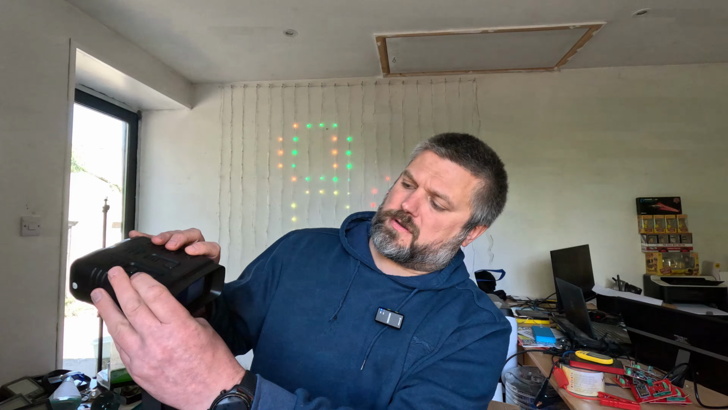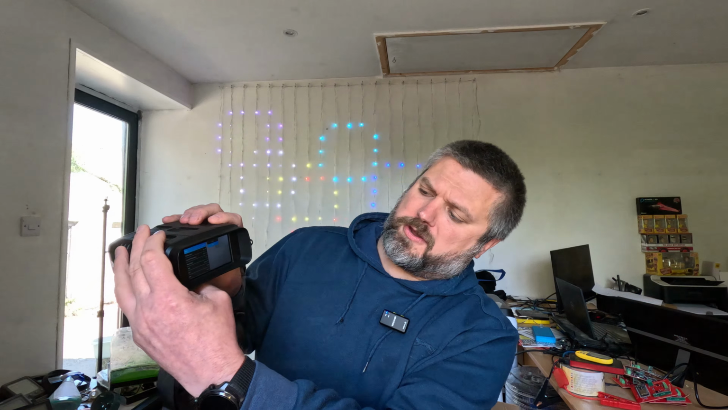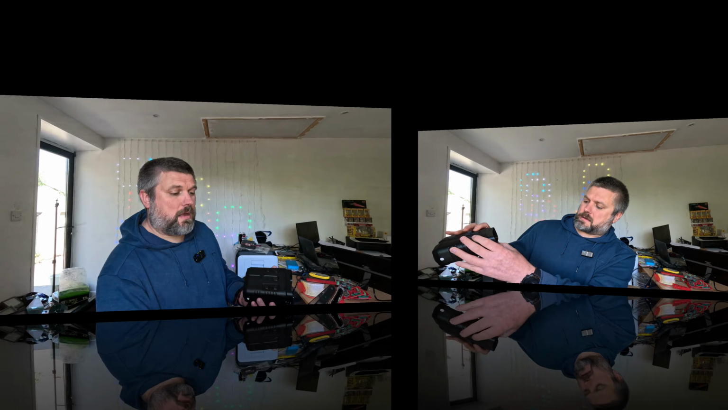So then if you use the up and down to move through the menu options, and if I click the bottom snap and then hit, so now we're connected.